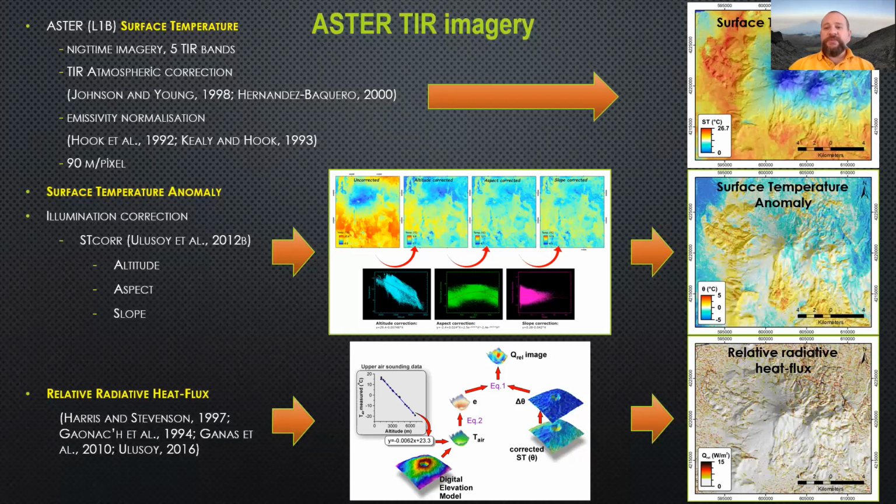So this is the ASTER imagery. We used ASTER imagery mostly to map the thermal zone in the area. We used ASTER level 1B thermal infrared data. We calculated the surface temperature, then we removed the topographic components, and we calculated the surface temperature anomaly.